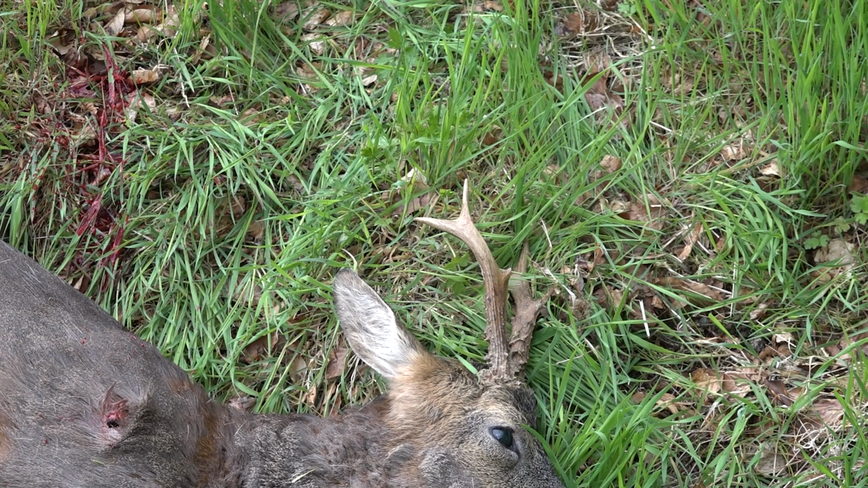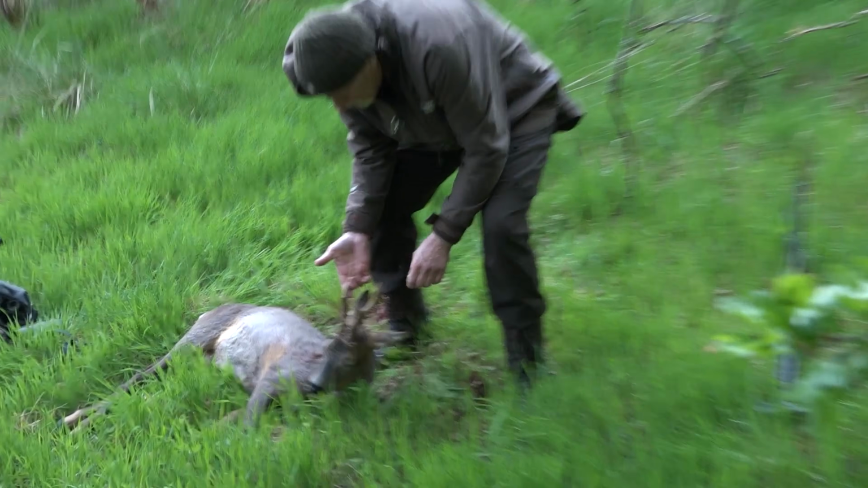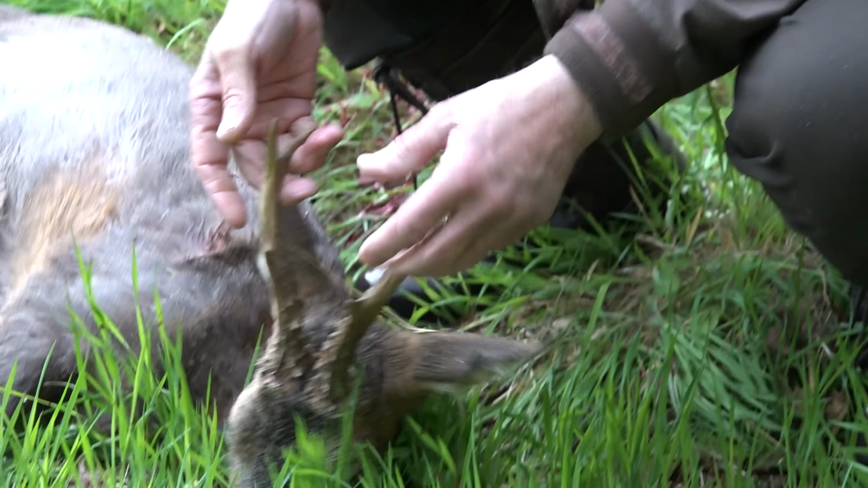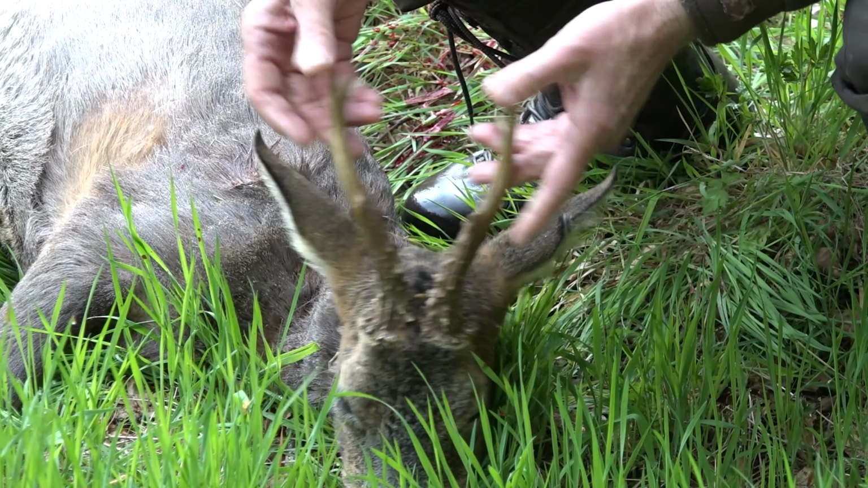Good buck to take actually. A lot of potential for damage. When you've got a long, thin antler like that, they can often cause quite a lot of damage.